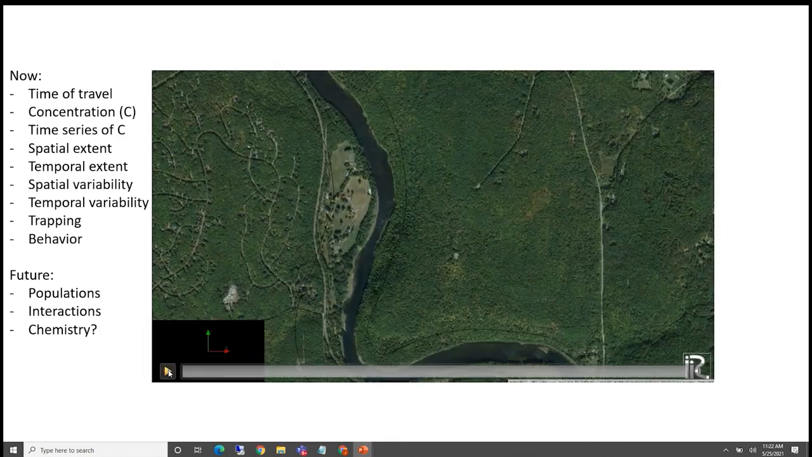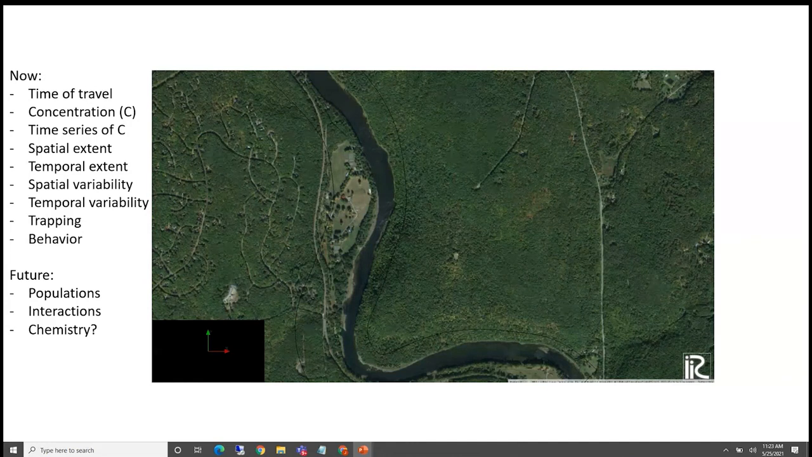So I'm just going to show you a simple example. This is for a line source. This is actually the Delaware River. And what you get out of this kind of calculation is time of travel from the initial point of injection of whatever your tracer is. You get concentration at every point throughout the flow for all times, so you get time series of concentration as well.